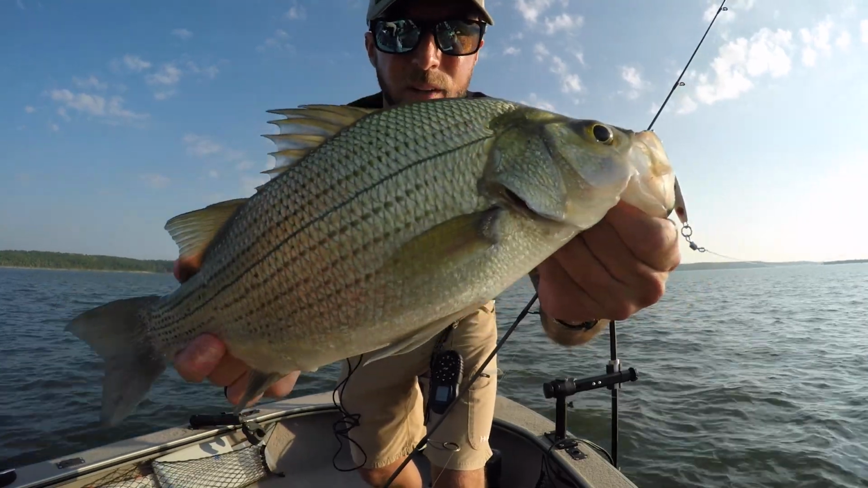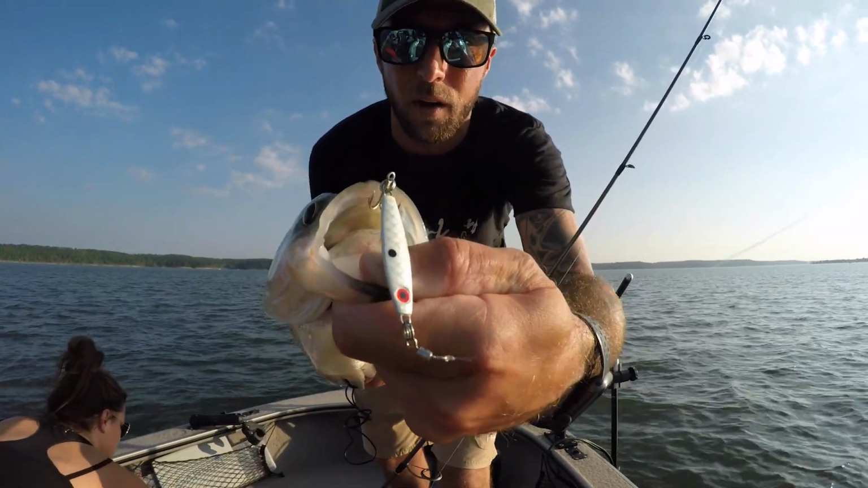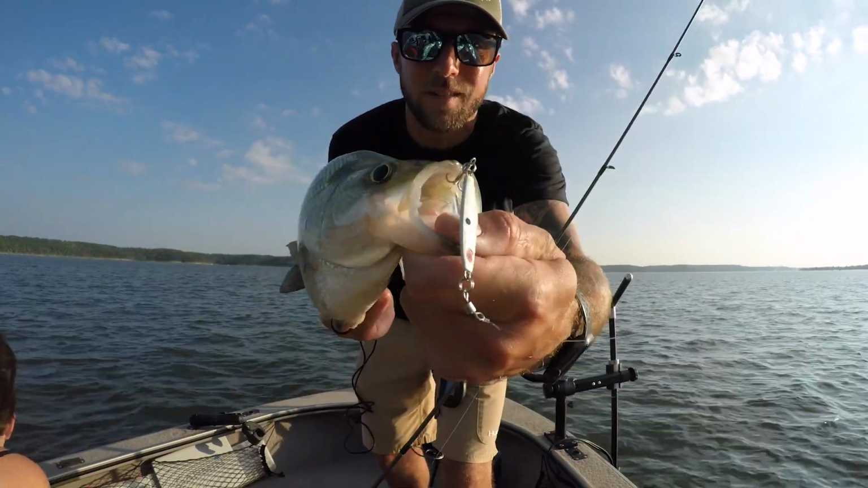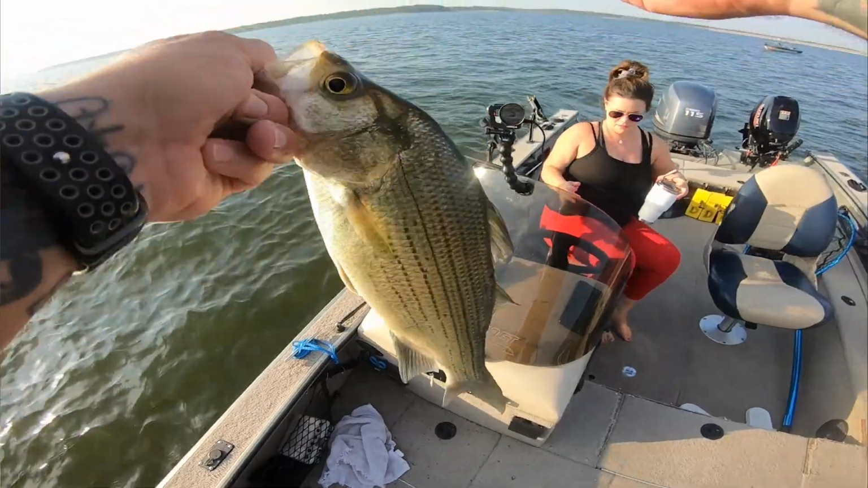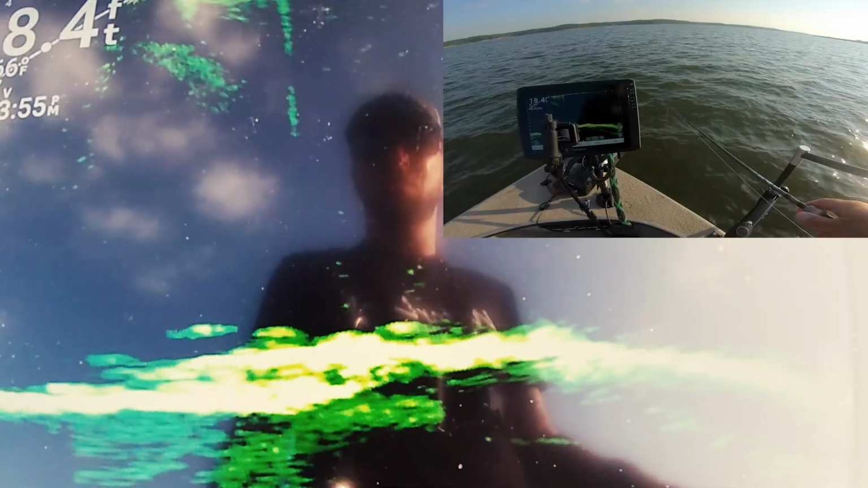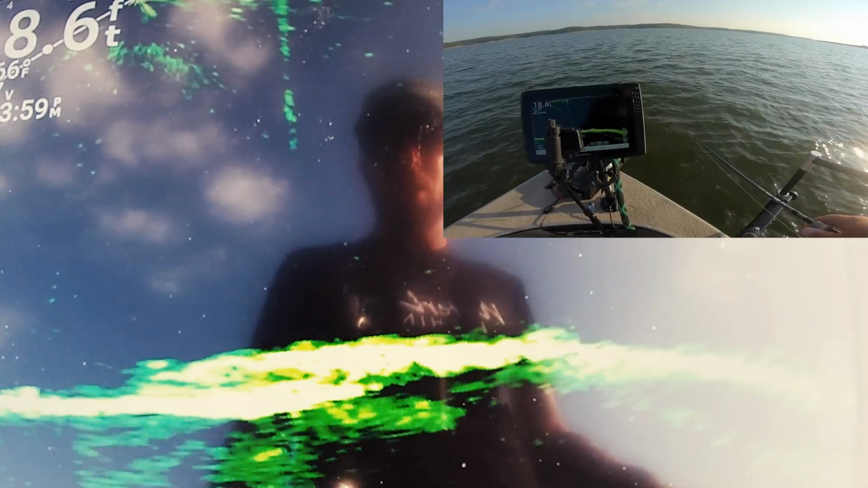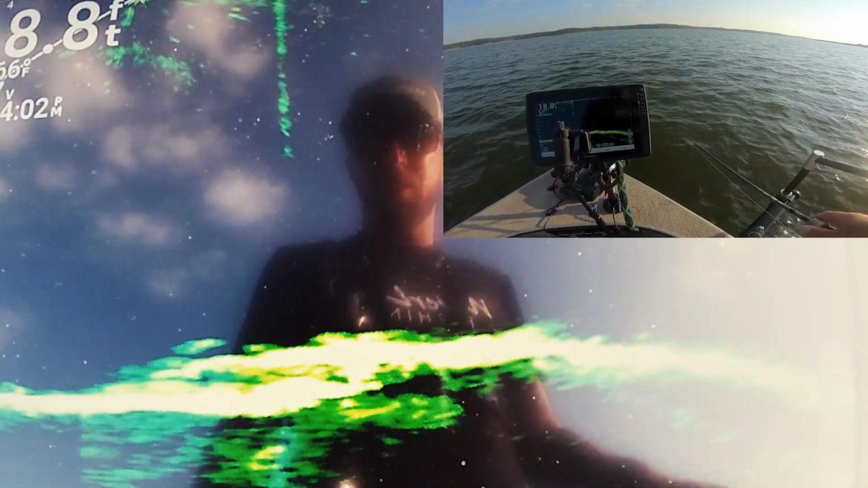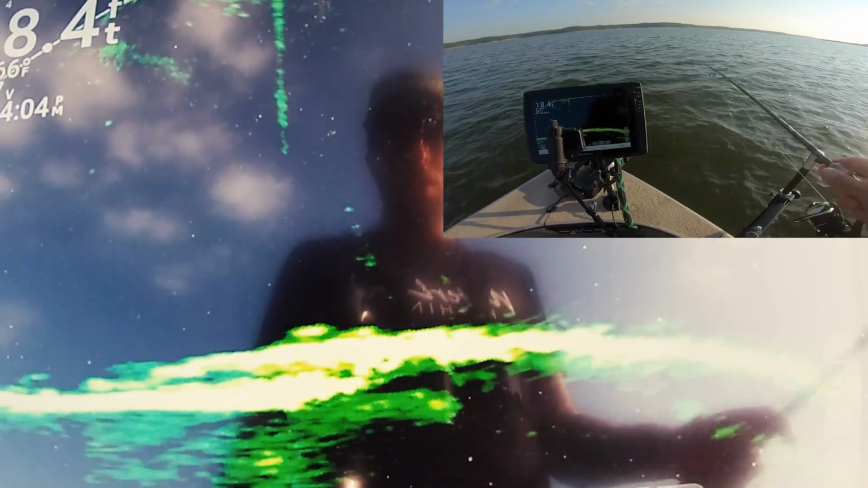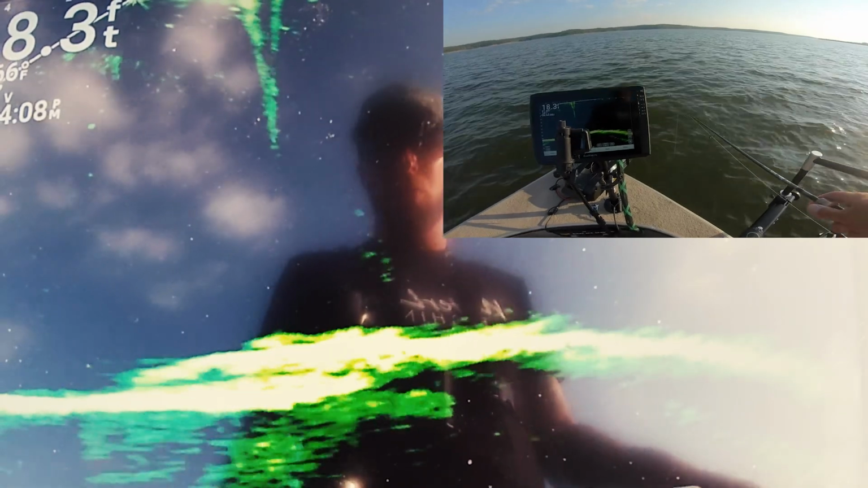There's kind of a lot to it, but I really enjoy slabbing, I think is what they call it in the South. Kind of weird. Slab spooning. They're still pretty bitey, and this group has been good to us. God, look at all those fish rolling around right on the bottom. Everyone that's hit it has hit it on the fall. And that's the one thing you want with a spoon versus a jig and wrap: a slow flutter down.